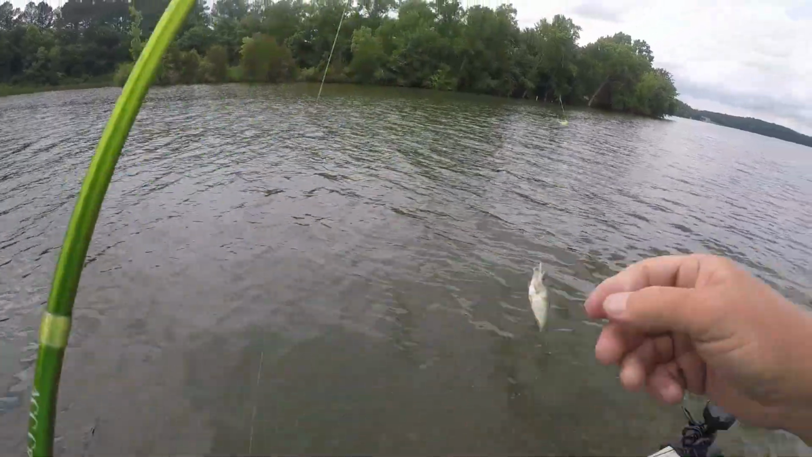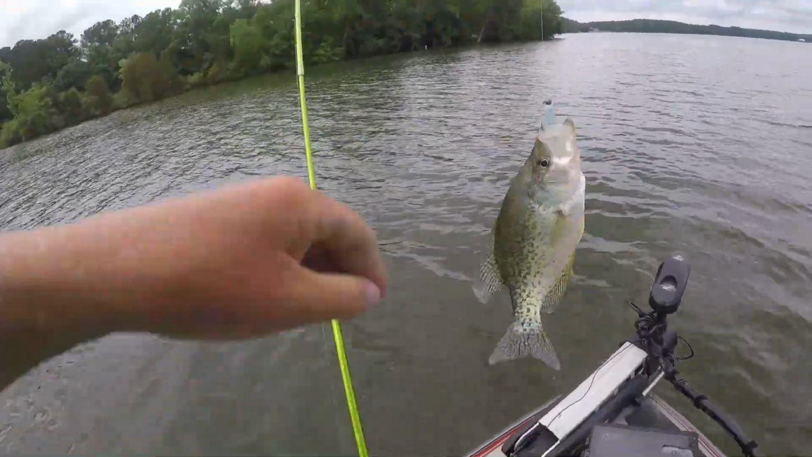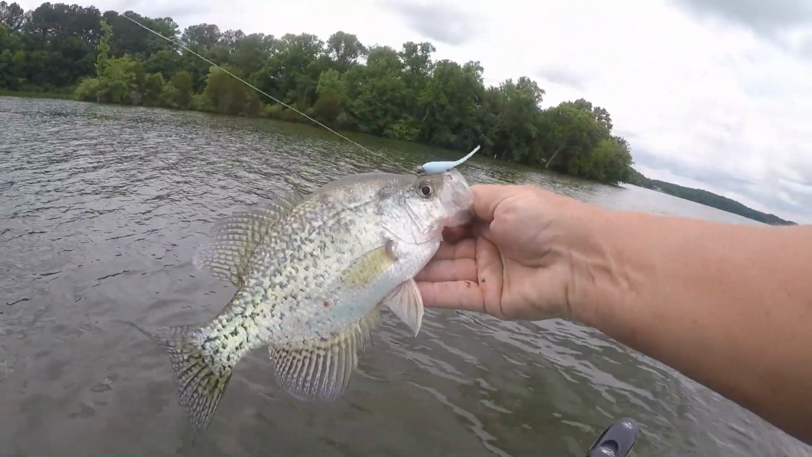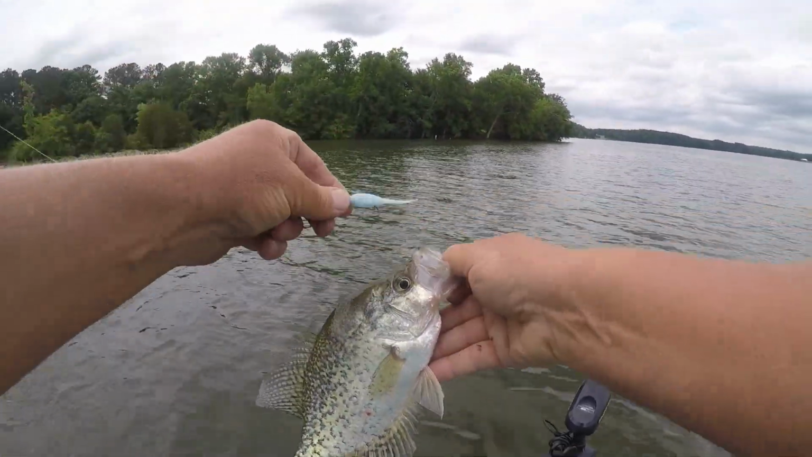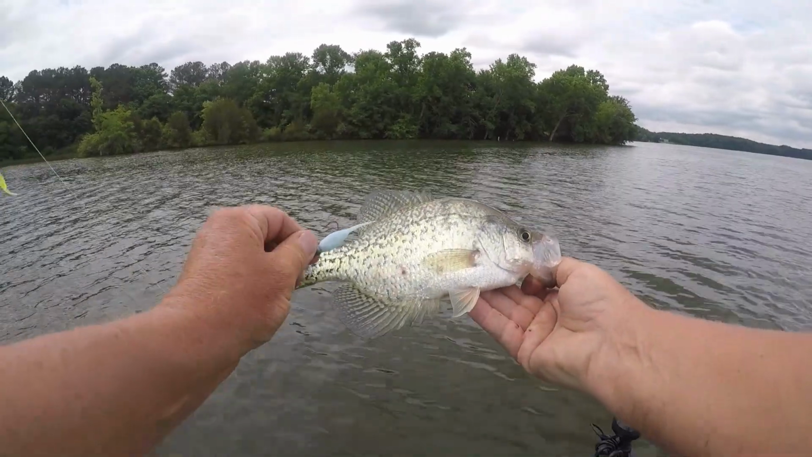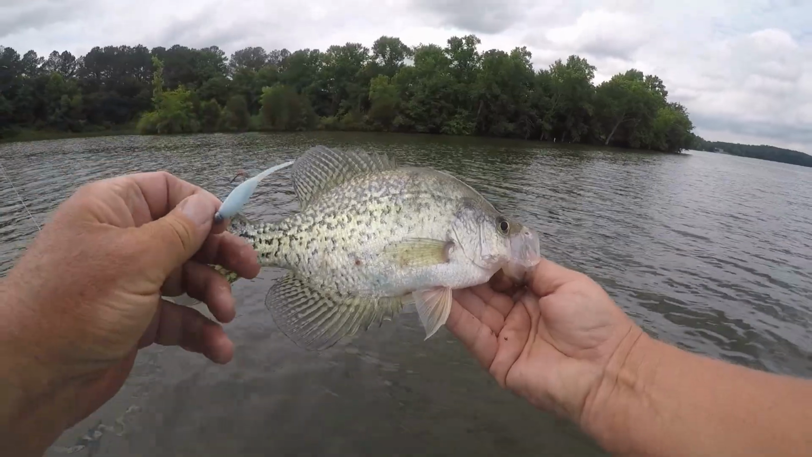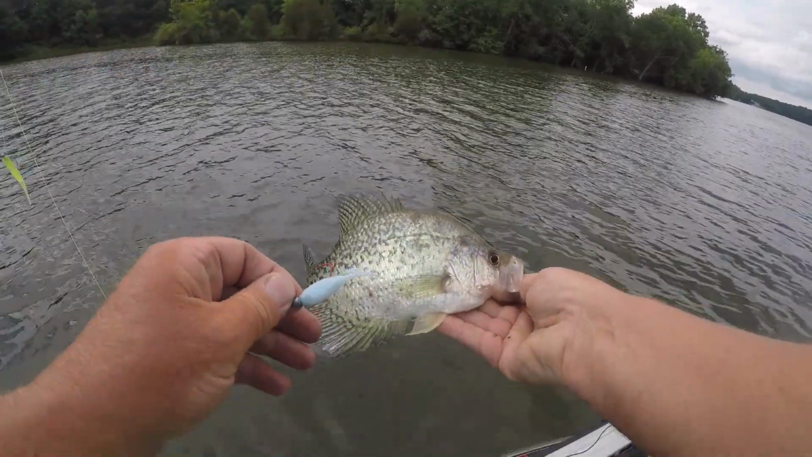It's a keeper. They bit my tail off the other one, so I changed colors and went to blue cheese and caught a keeper. Let's throw it back.